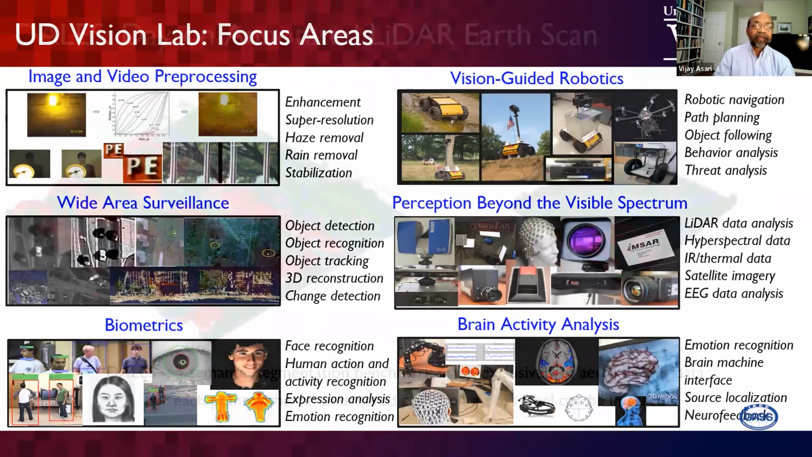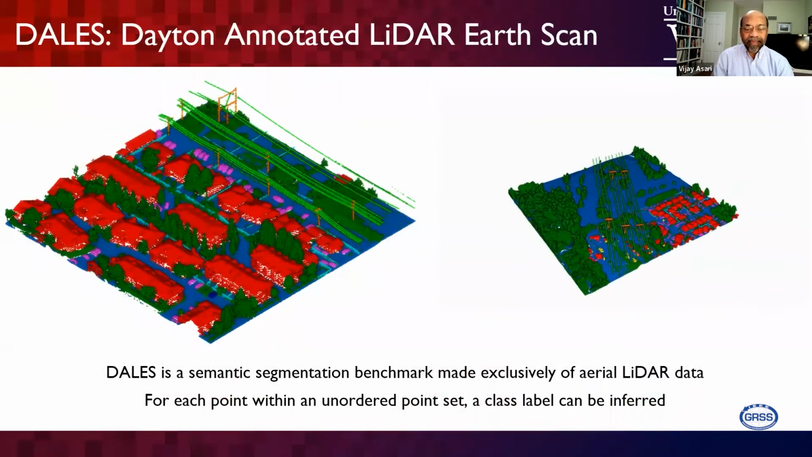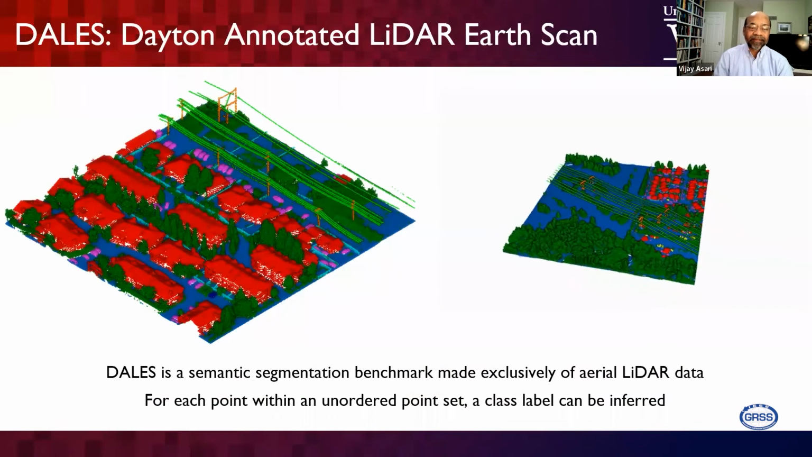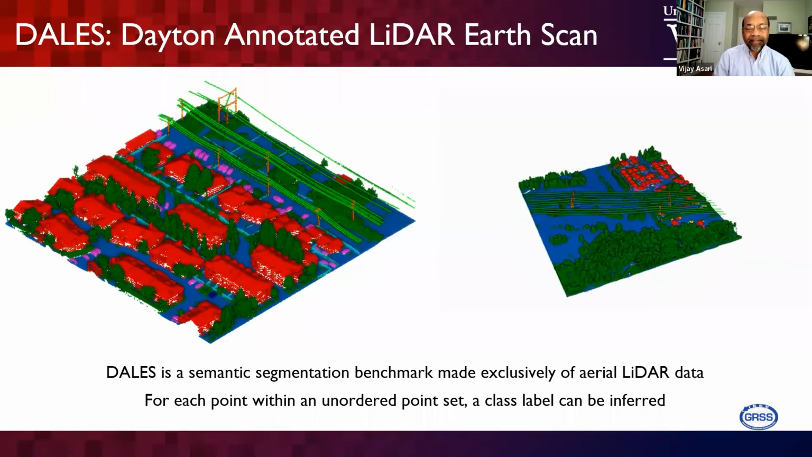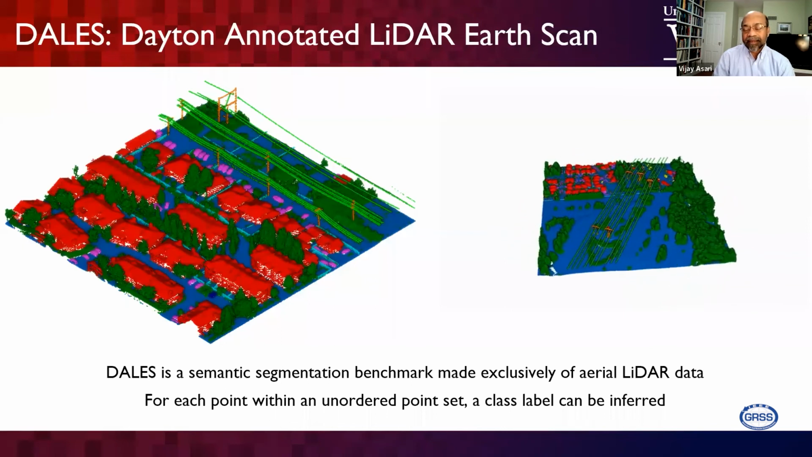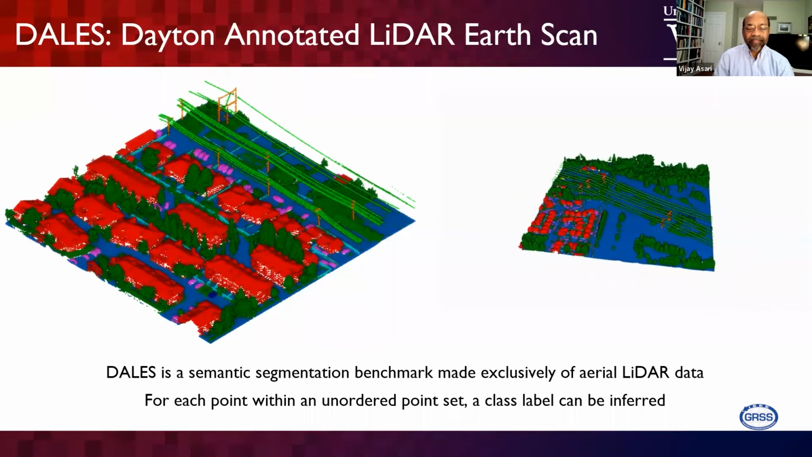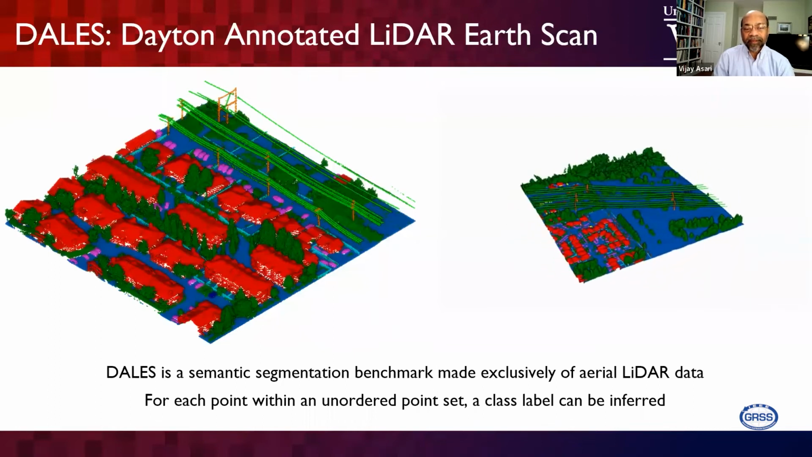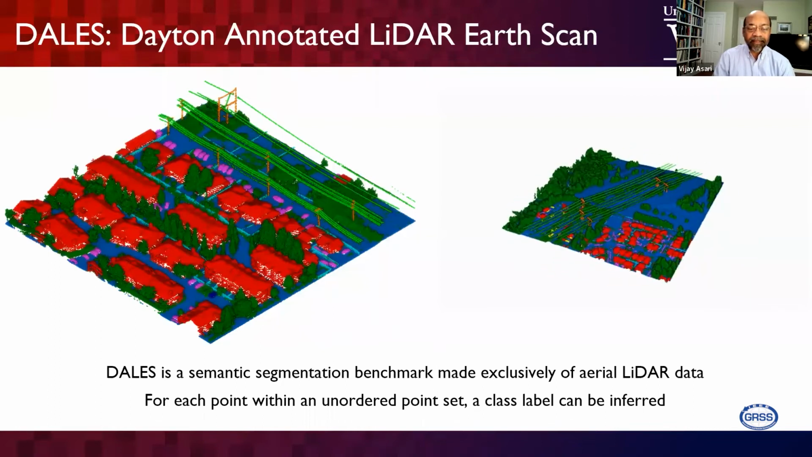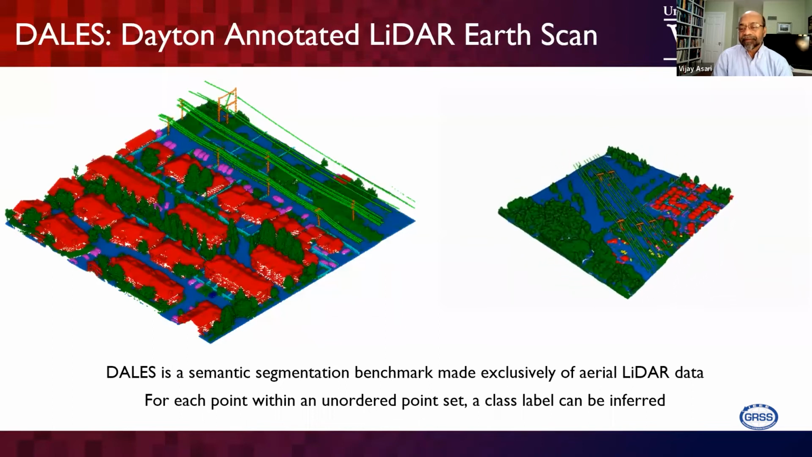And when we go to DALES, the Dayton Annotated LiDAR Earth Scan, so we named it like that. When we started this data, because of the wide area surveillance initiative in this region, we were working closely with the Air Force here, and there is a lack of existing data available, as Professor Lohani said.